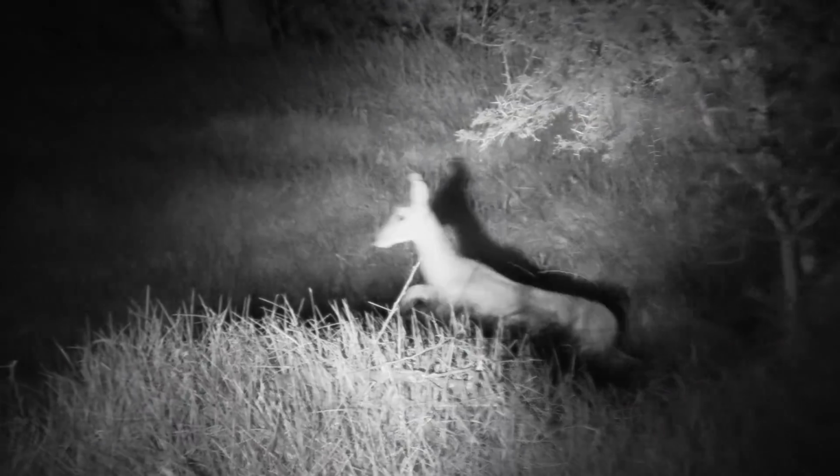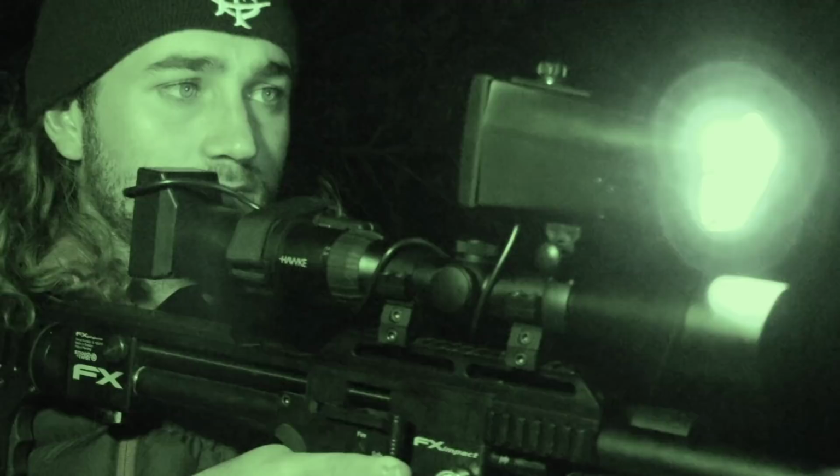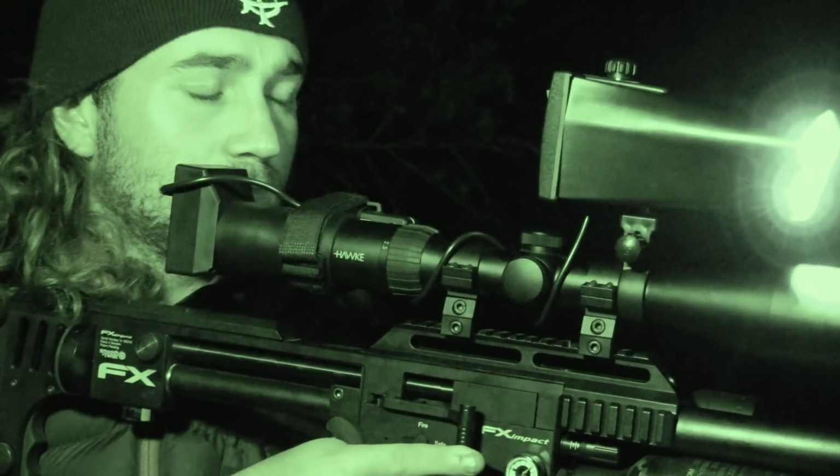I'm going to go out tonight once it gets dark with a whole bunch of friends, and I'm going to be taking the air rifle out and going after some hares, perhaps some porcupines, and we'll see what else we see.